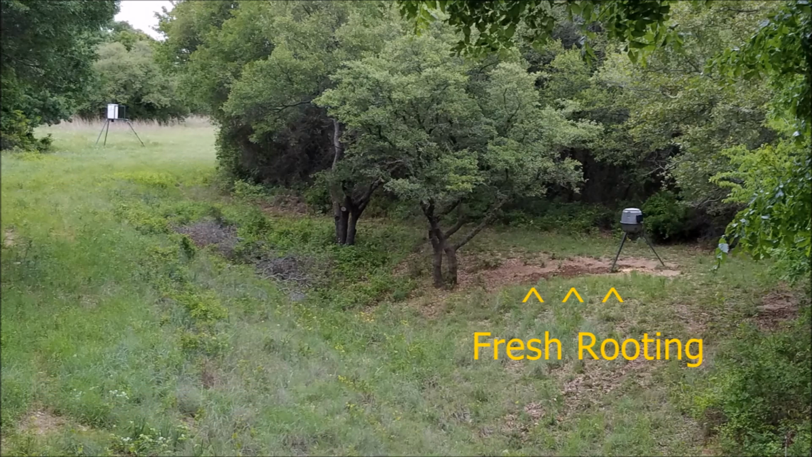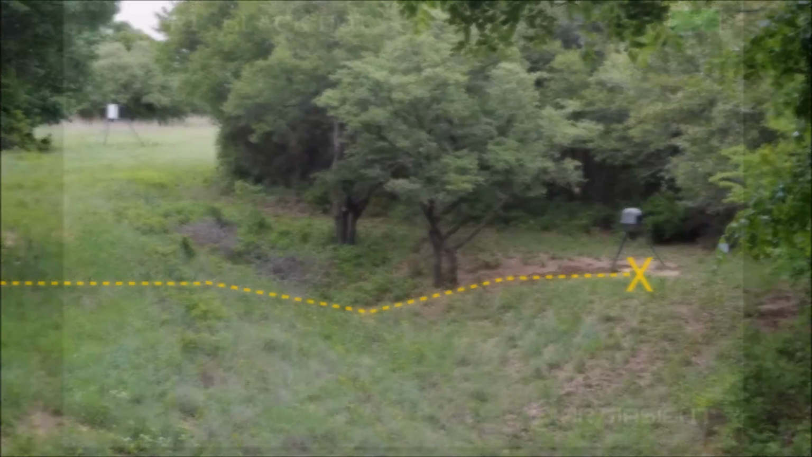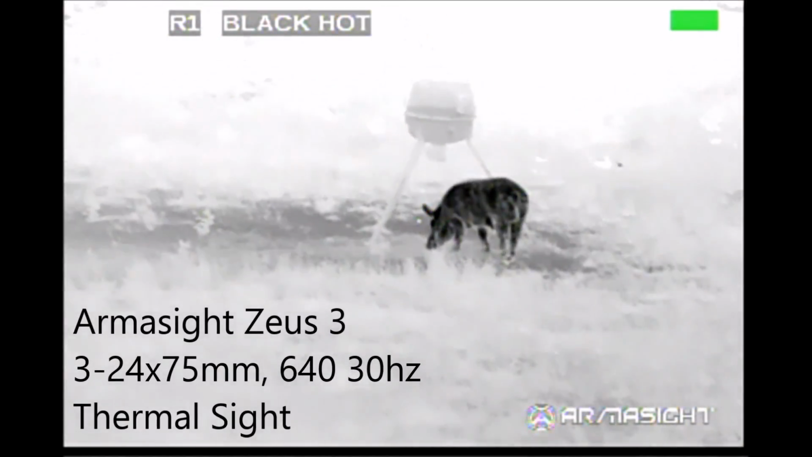Once I was in the stand, I realized that there was fresh rooting under the close feeder that hadn't been there the day before. As it turned out, it was a good thing that Bob and Tully left when they did. I hadn't been in the stand for 30 minutes when this hog came trotting in from the side, going to the feeder. As it was still daylight, I ducked down behind the edge of the stand in order to get my rifle ready, get my muffs on, get the rifle over the rail, and then on target.